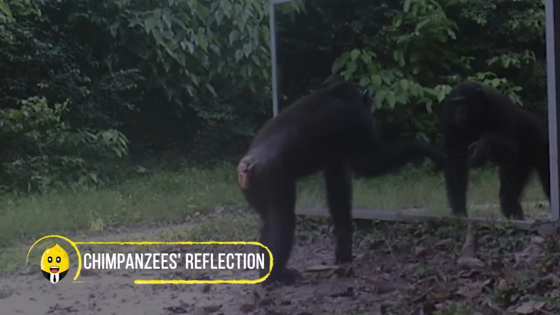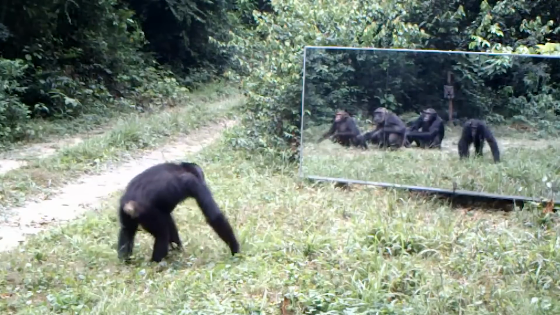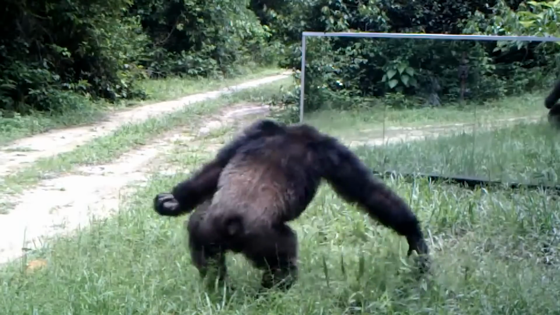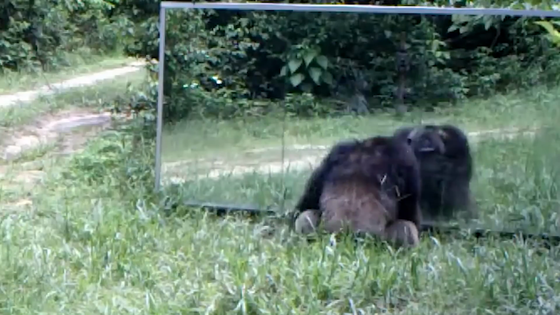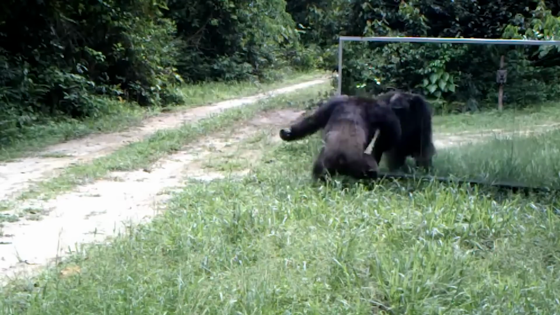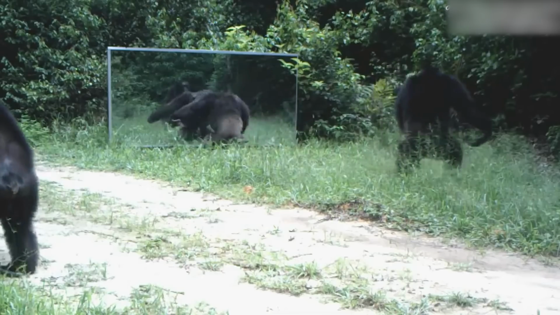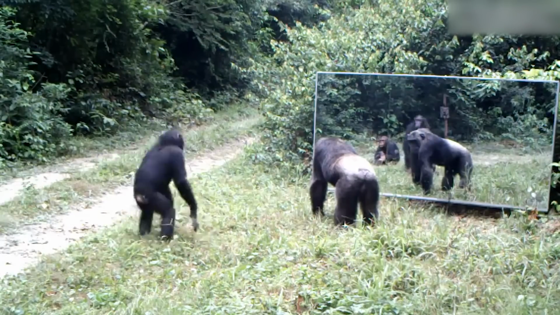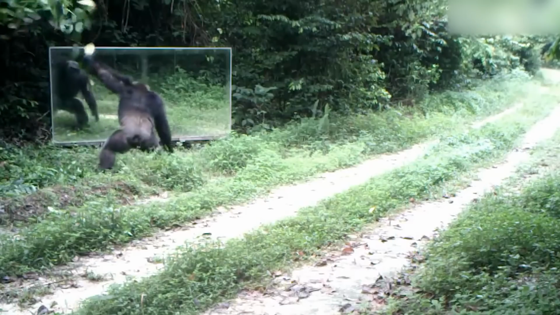Chimpanzees' reflection. A hilarious reaction of some chimpanzees was recorded on camera when a mirror was placed in the woods. Initially, one of them shouted and warned its reflection, thinking of another chimp. Then, a group of chimpanzees confronted the mirror with some tickling response, as some jumped and tapped the ground, while others blew the sand and plucked the grass and leaves to express their aggression.